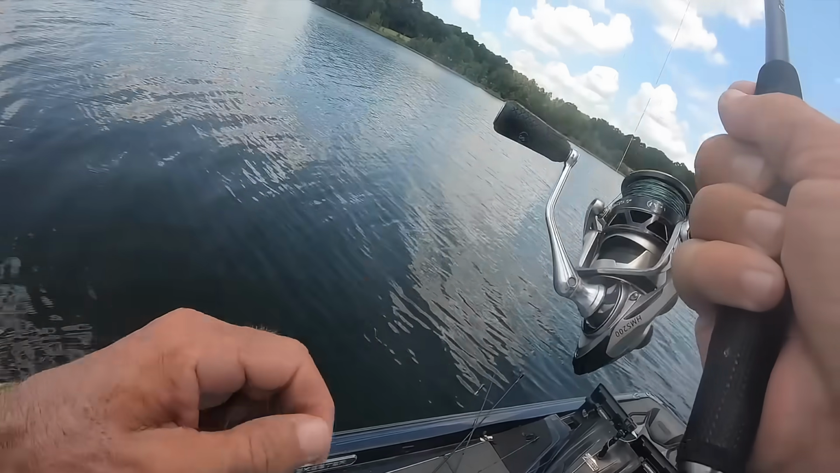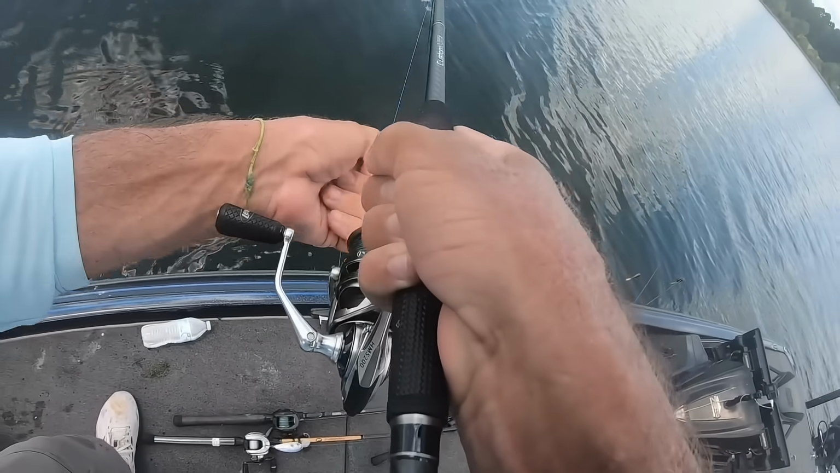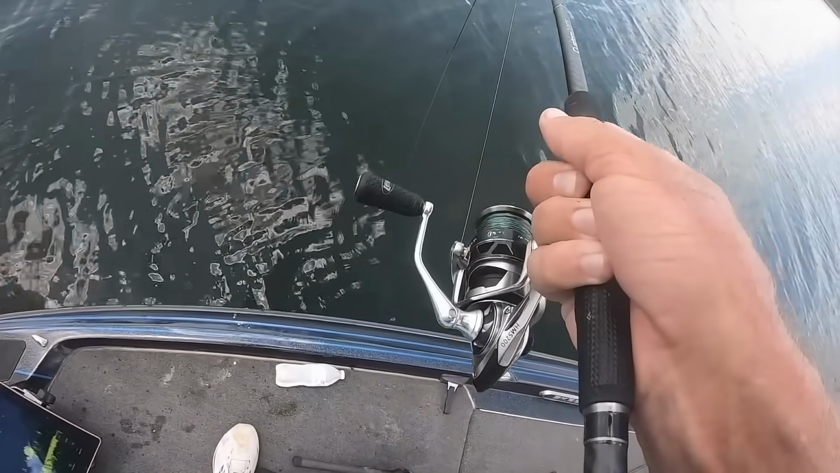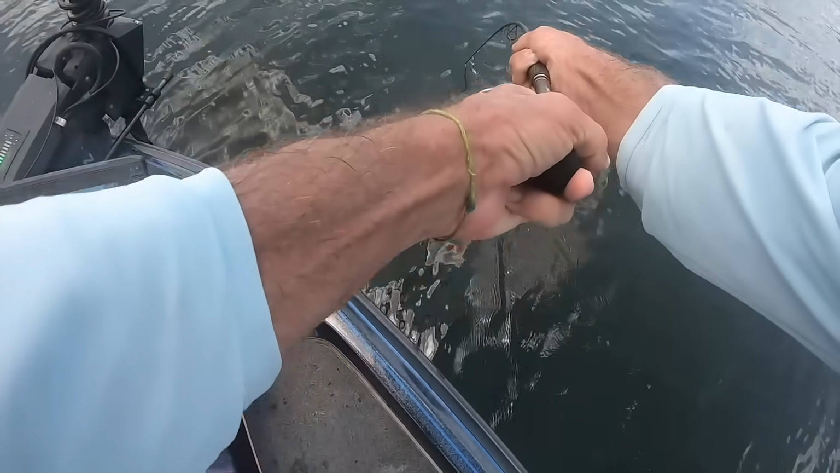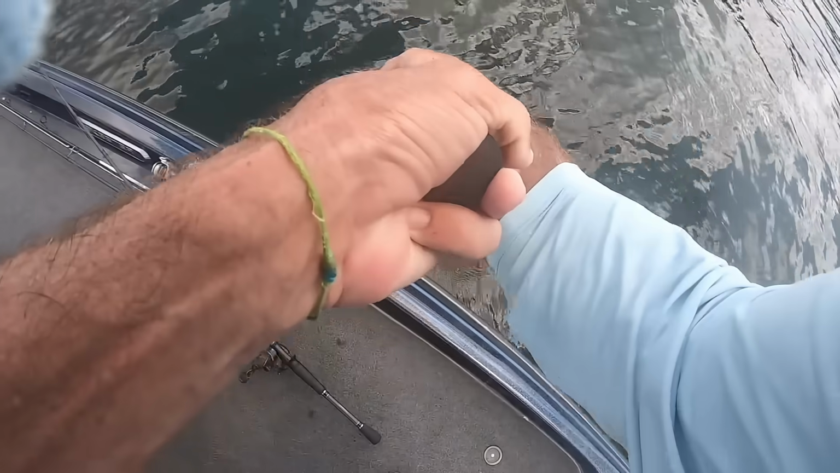Might be a big one. Trying to keep him out of stumps. I ain't had one fight like this all day. I mean, pulling hard.